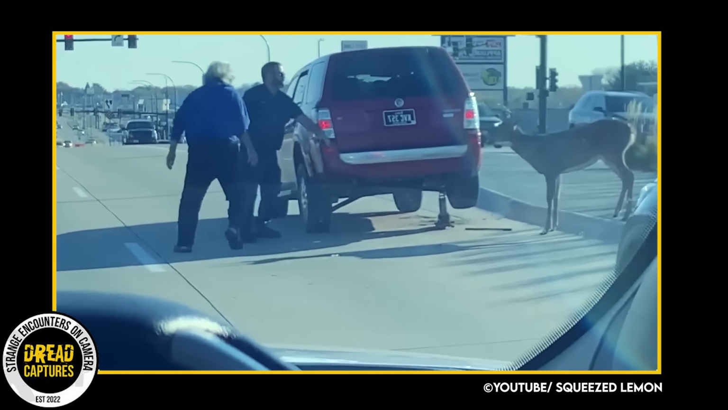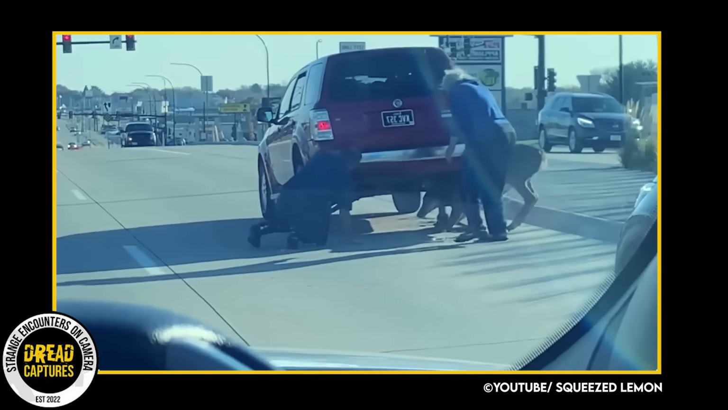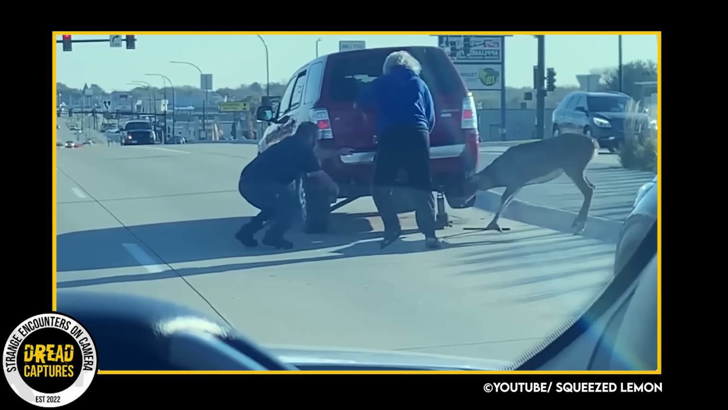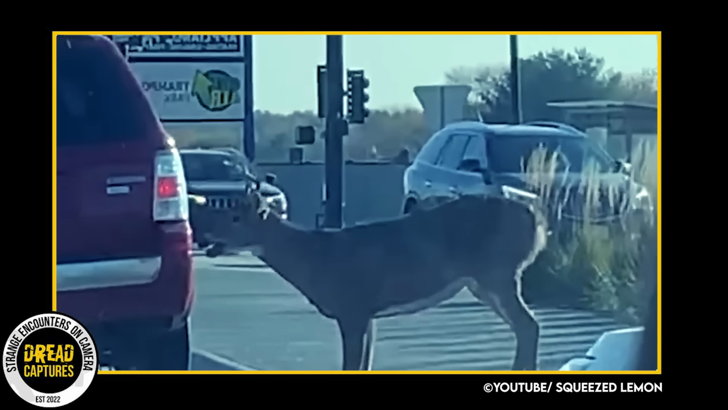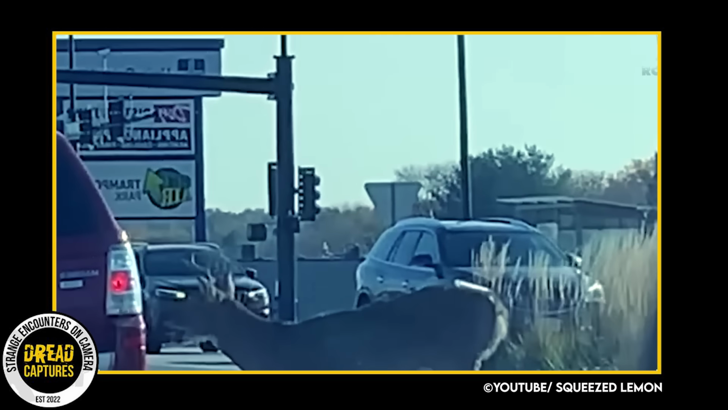The deer seemed pretty unfazed. Once he's freed, you can see him just kind of looking around, standing around, until he eventually ran off safely. Pretty crazy thing to catch on camera.